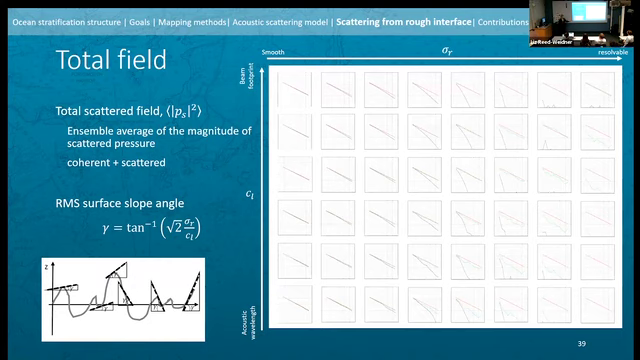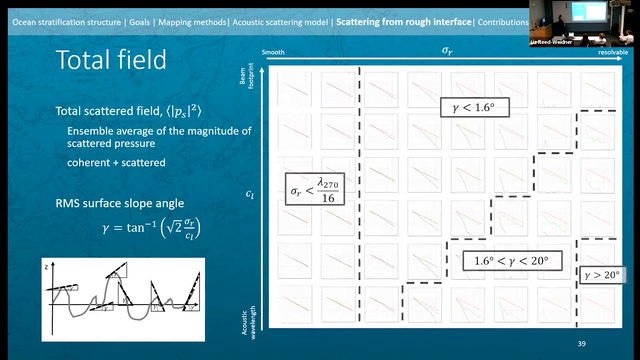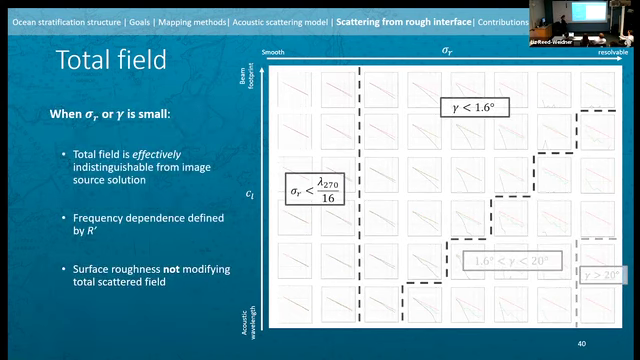So a perfectly smooth surface has a gamma of 0. So gamma is increasing from the top left to the bottom right. And we can use gamma to define a number of different behavioral regimes. So first, we're going to focus on these two regimes when RMS heights are low and when gamma is small. And in these cases, our total field is effectively indistinguishable from the image source solution. In other words, the scattering from these sources in an ensemble average sense can be modeled in the same way you would model a smooth surface.